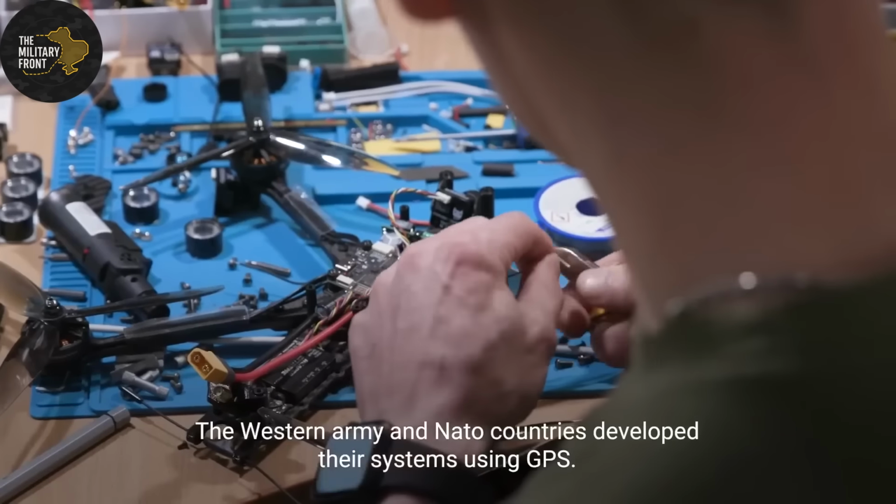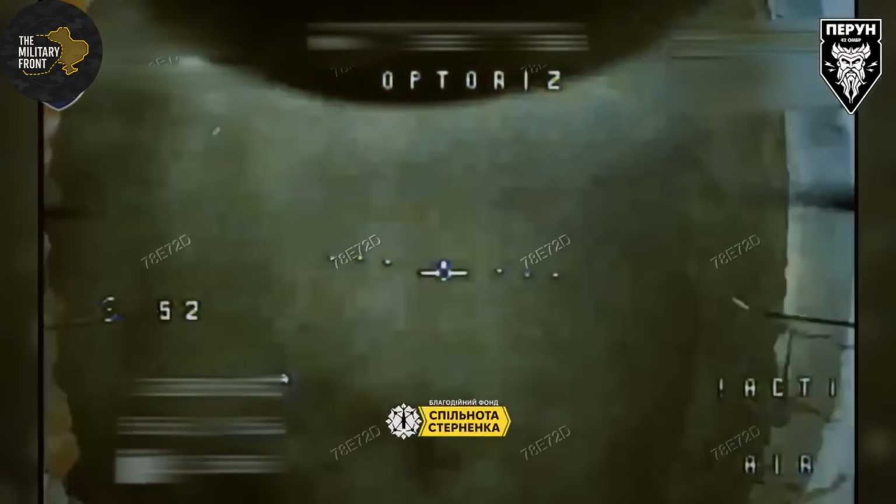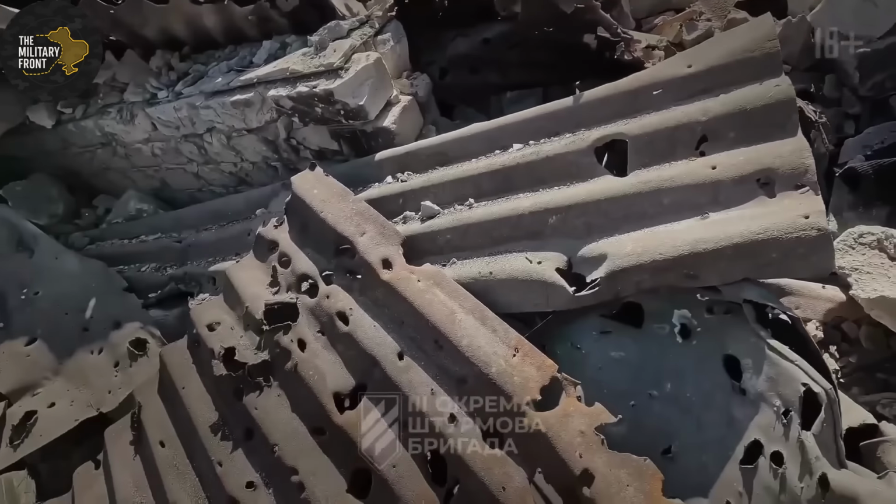FPV drones provide real-time visual guidance. One warhead equals one target with 80% hit rates. The enemy doesn't hear anything until the final second before detonation.